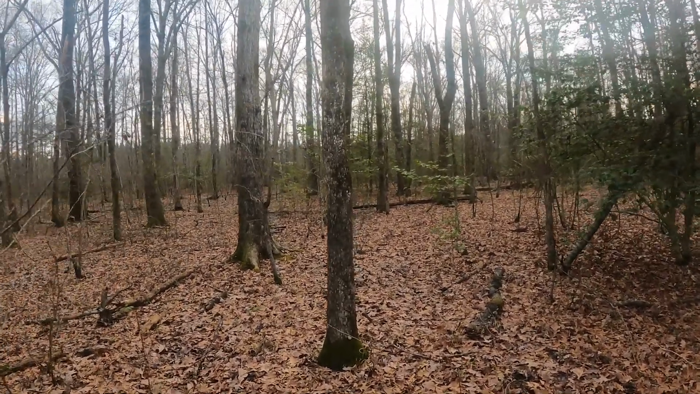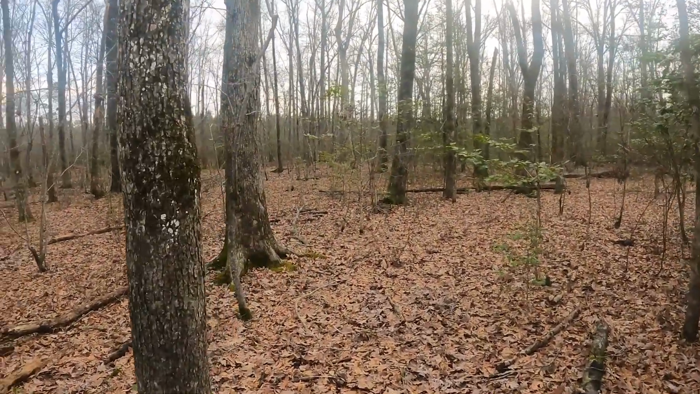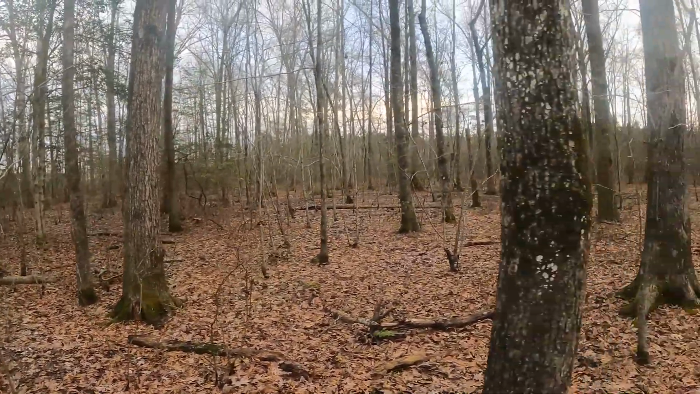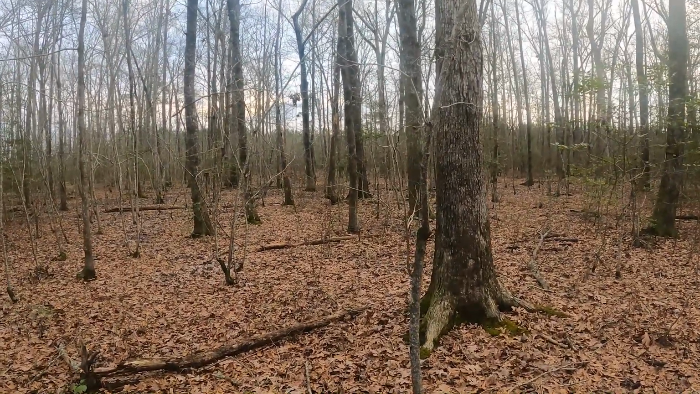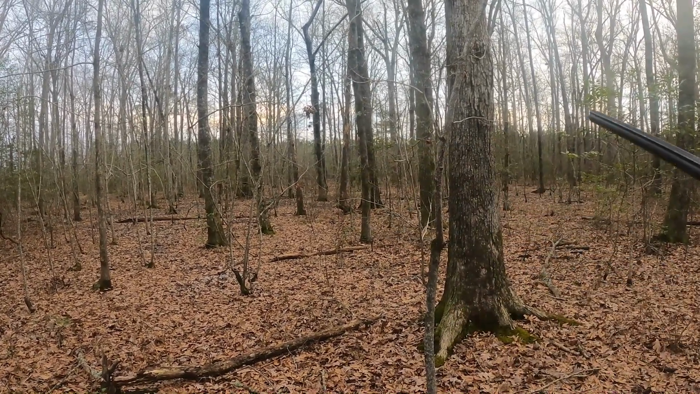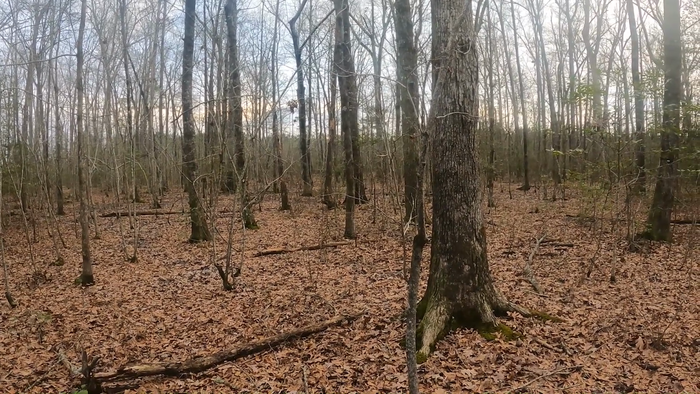As you can see, we're in a big oak flat that's surrounded by that clear cut on that side that we just left from. There's either International Paper or Weyerhaeuser, I'm not sure which one owns it, but you might be able to see just the tops of the trees over there, a little shorter than what these oaks are.